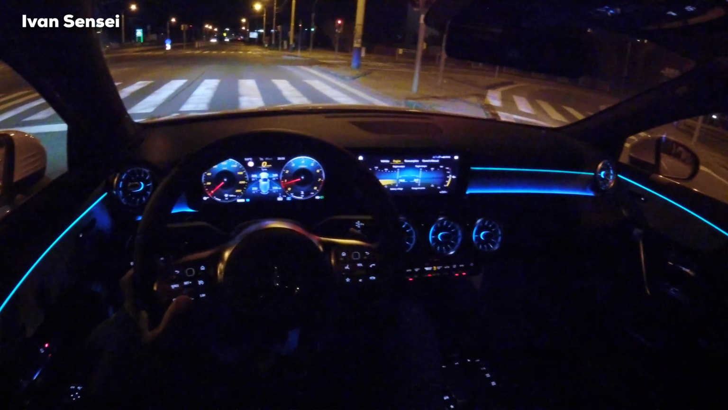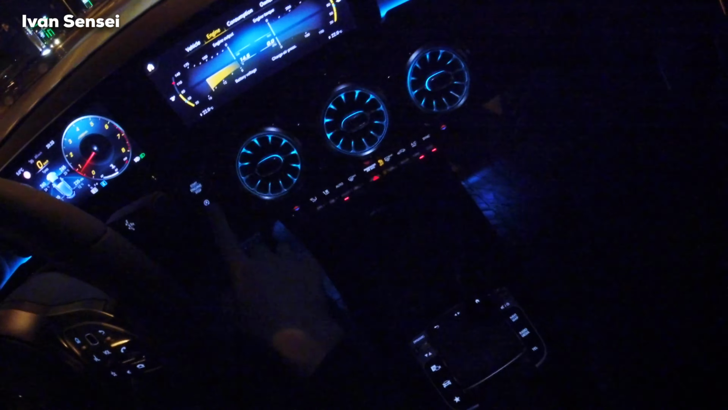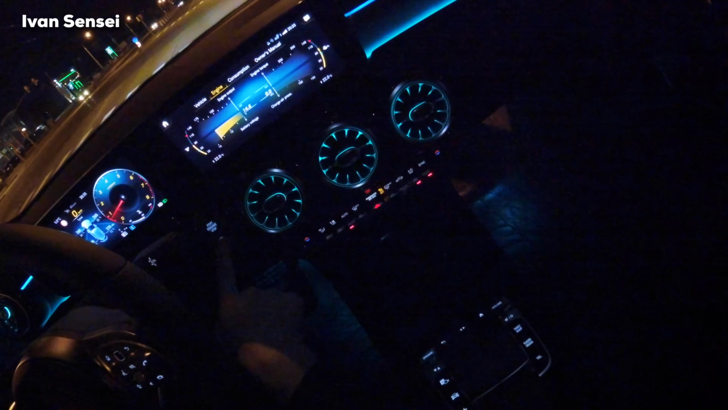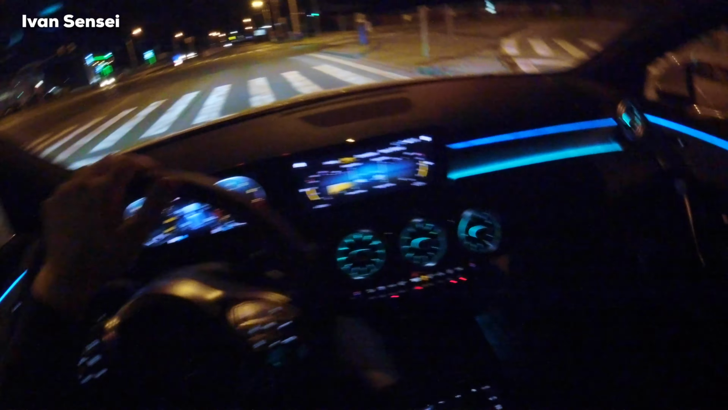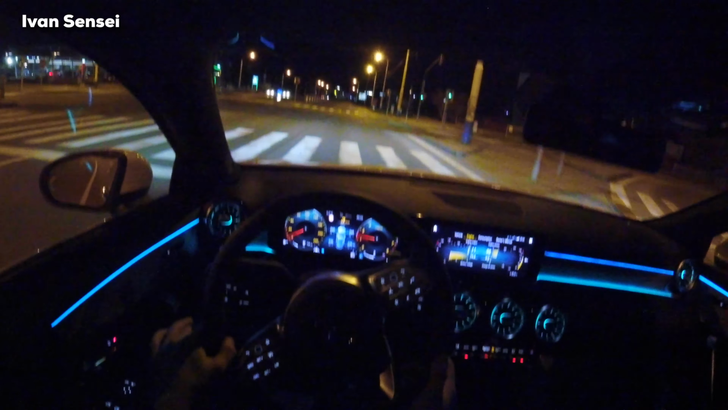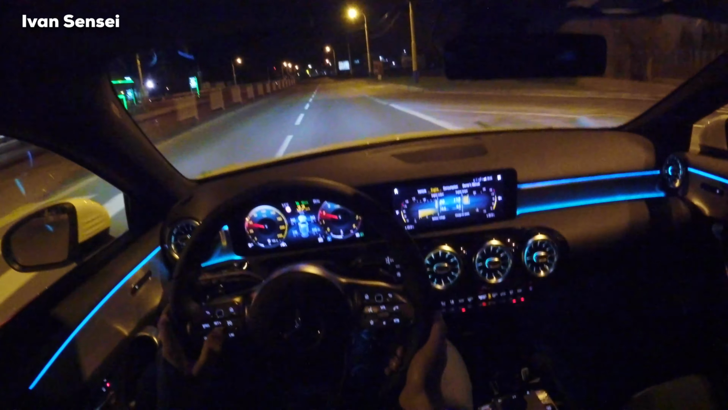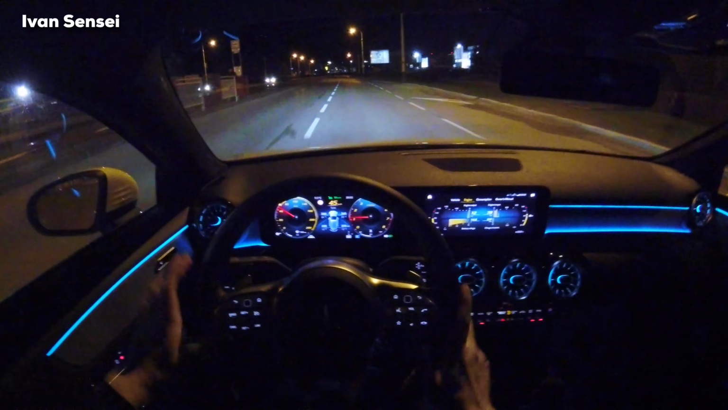This car also has auto start stop, but I don't use it. You can turn it off immediately after you start the engine, so it has a really great position below the start stop engine button. It's really here, so if you want you can turn it off. Personally I always turn it off because I don't like the engine to jump every 20 seconds.